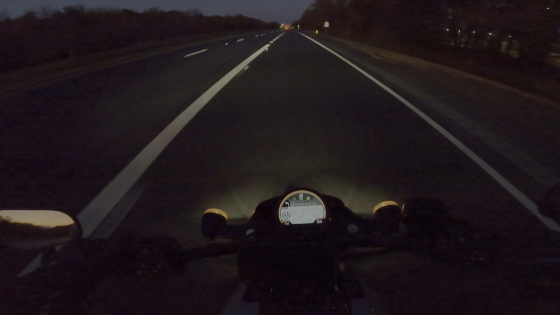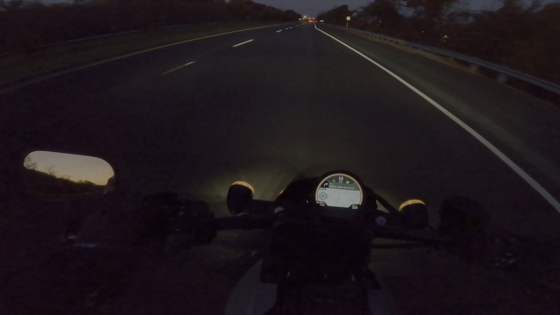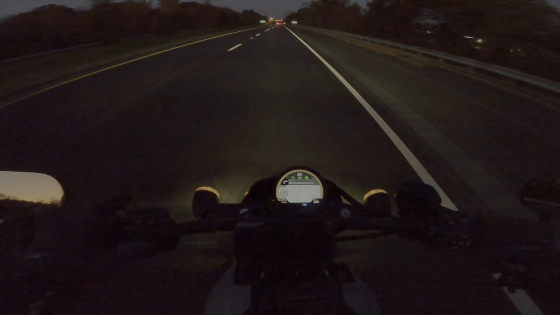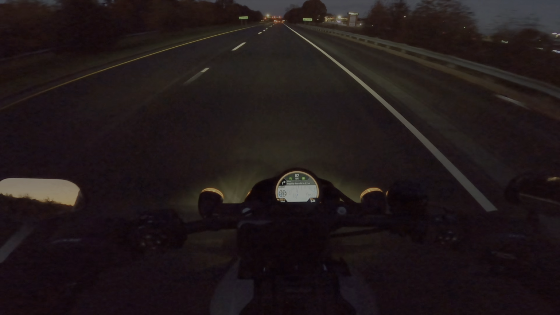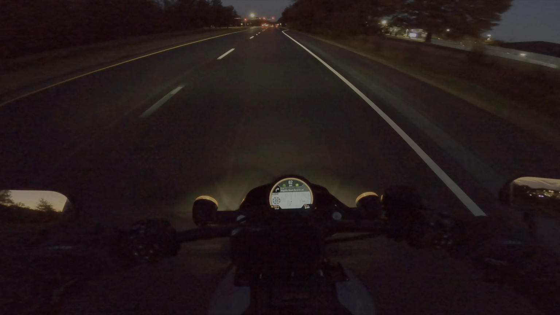Ooh, it is chilly. The bright switch I'm not a huge fan of. It's on the left hand side. You can kind of use it to pass or keep on. It's not my favorite position, but it does work just fine.